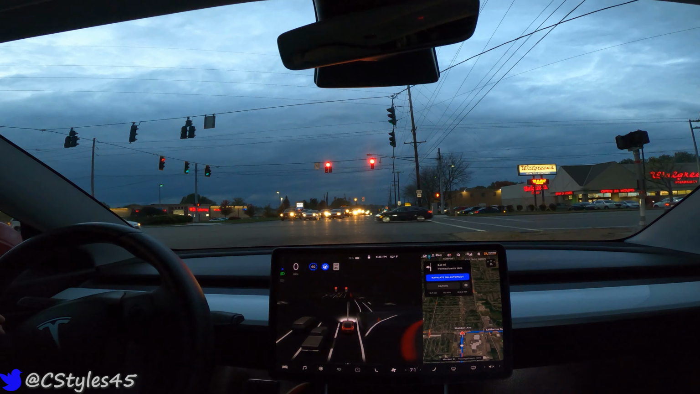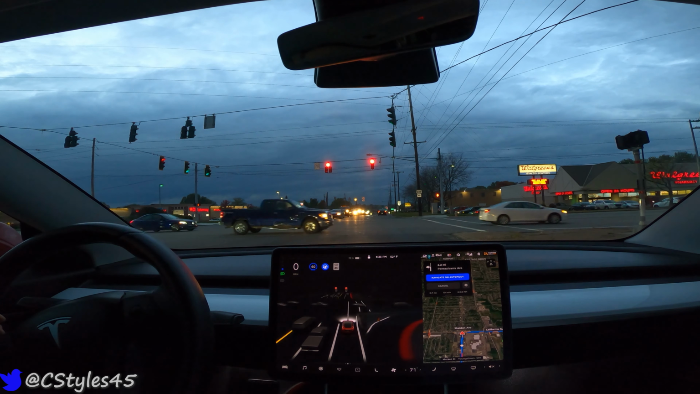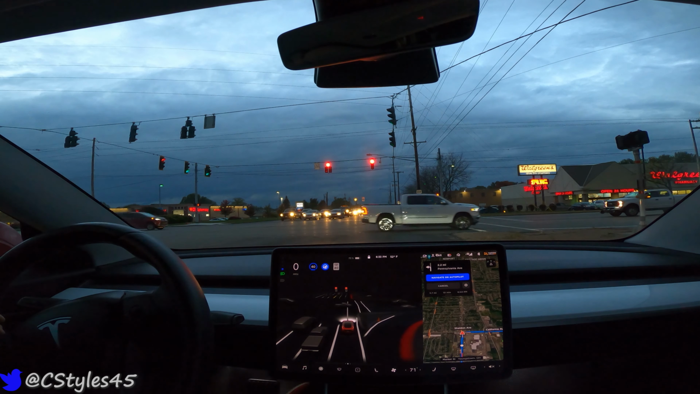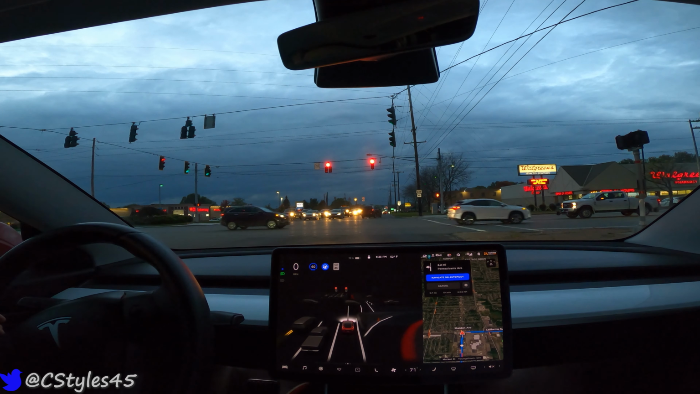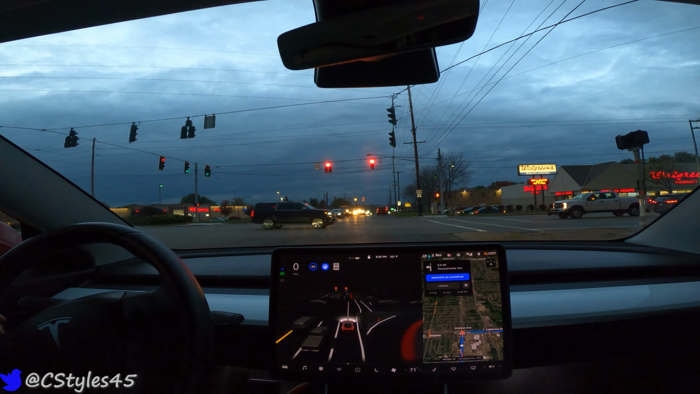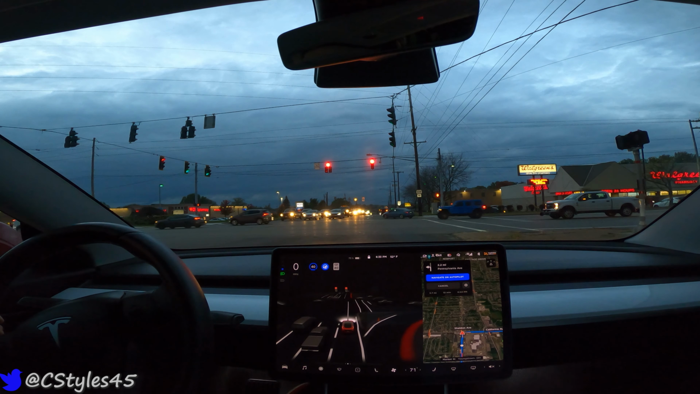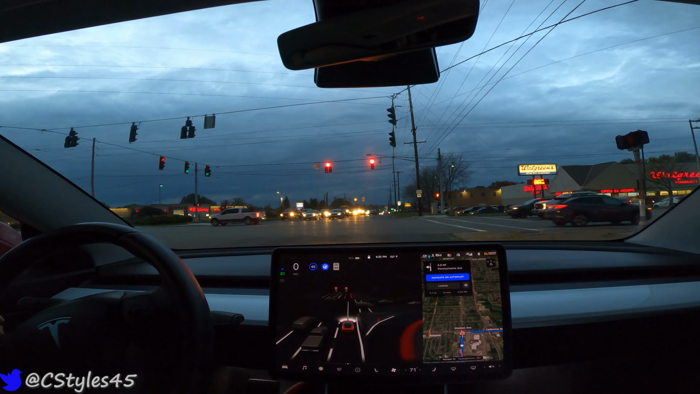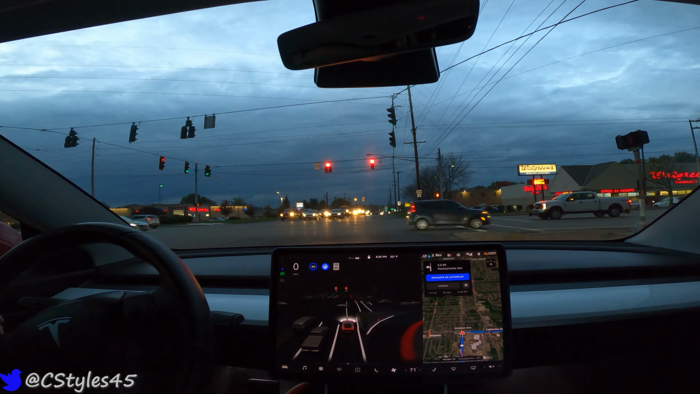So again, we'll end up going straight, it'll reroute itself, and we'll still get to where we need to go. But stuff like that, I mean, that's not detrimental, but it's a nuisance, if you will. At the end of the day, my return trip home is going to be about the same time or distance, it's just going a different route. All in all, again, no big deal. That's just something that the system can improve on.